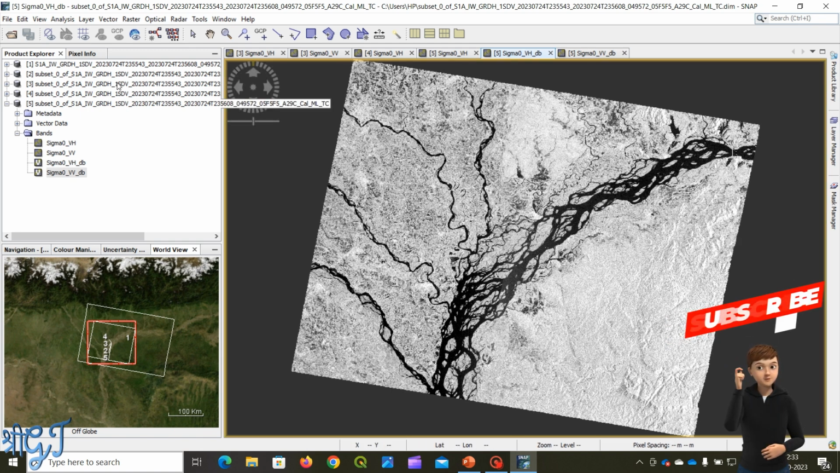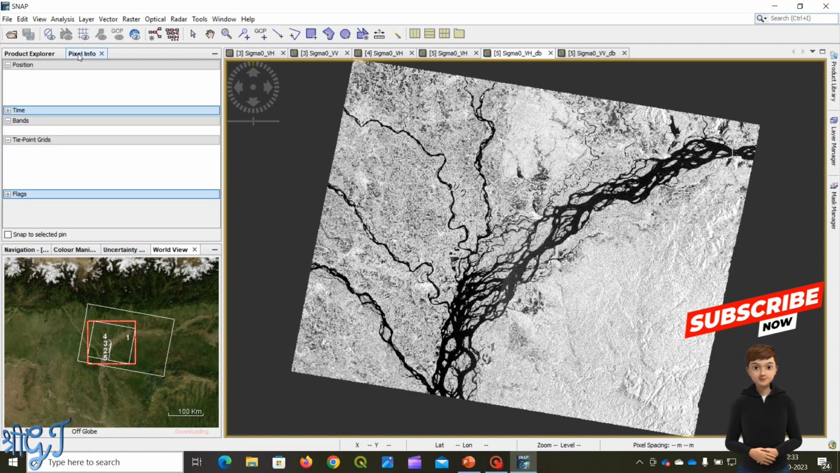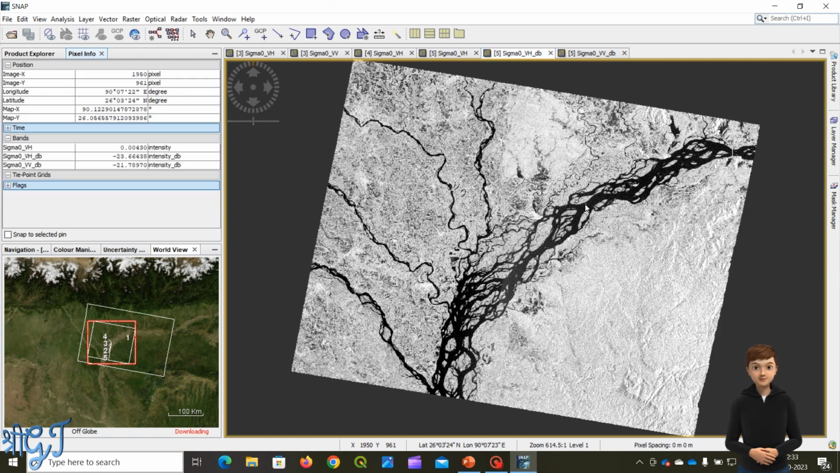With the use of Pixel Info, we can see the pixel value or backscatter value for every pixel. Like here for the water, it is showing minus 24 dB, that is a correct value for water, and for the land area it is showing near 16 or 10. Now we have to calculate the value for water and for land to generate a map.